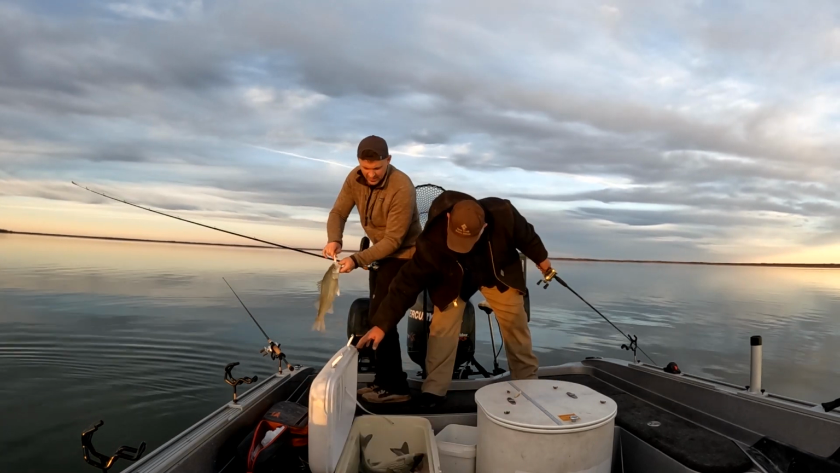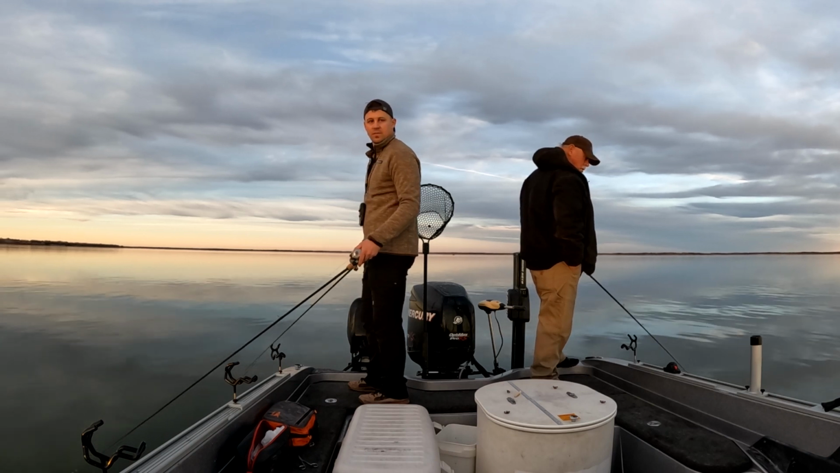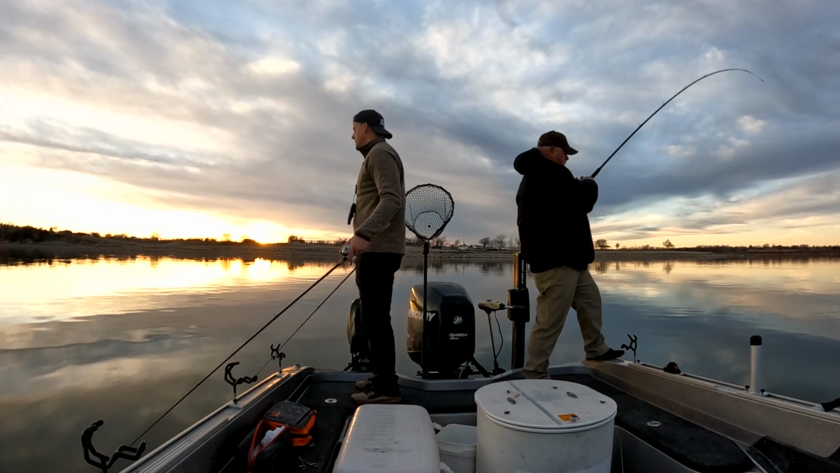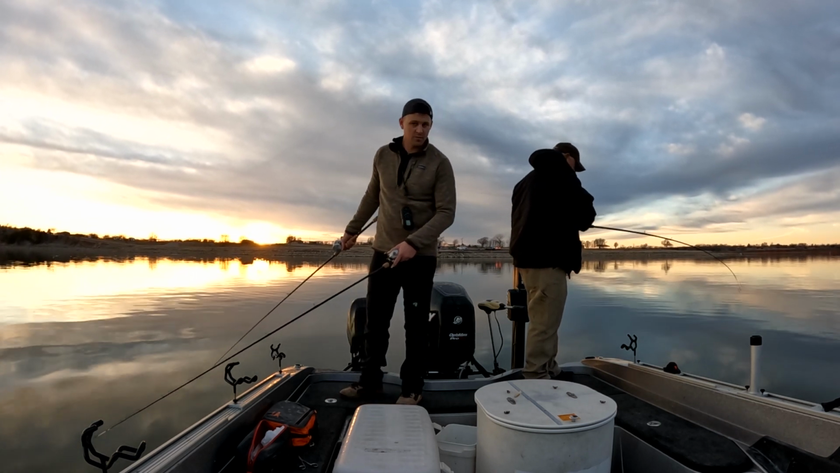They've been small today. This is the smallest we've caught all year. If we can get our hands on some live bait, dude, this is over right here. You go right here and catch 200 fish in a hurry. And I'm wondering if you got him. That a boy. Nice work.